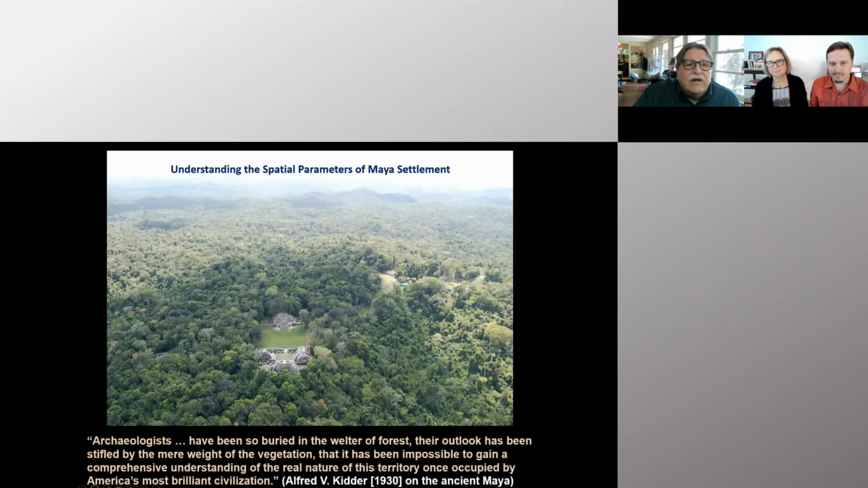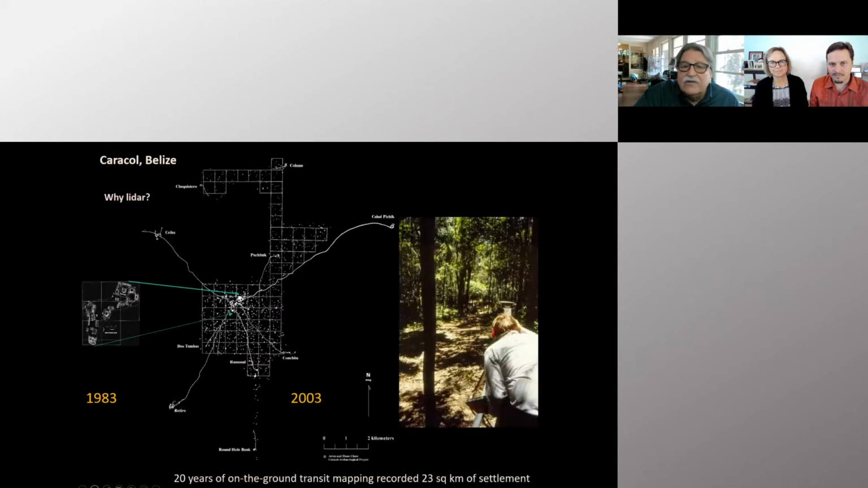This was pointed out early on by Alfred Kidder in the 1930s, when they were doing flame flights over the peninsula, that there's difficulty in interpreting the Classic period Maya. We started work at Caracol in 1983 when the site consisted of 78 structures. We mapped with a transit under the jungle canopy for some 20 years. We succeeded in getting 23 square kilometers, but we were no closer to actually knowing what the site looked like as a whole after those 20 years than we did before.